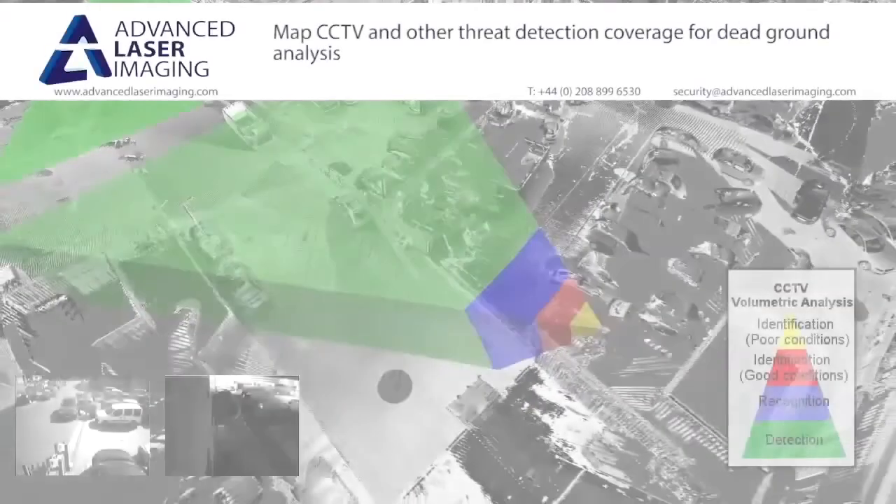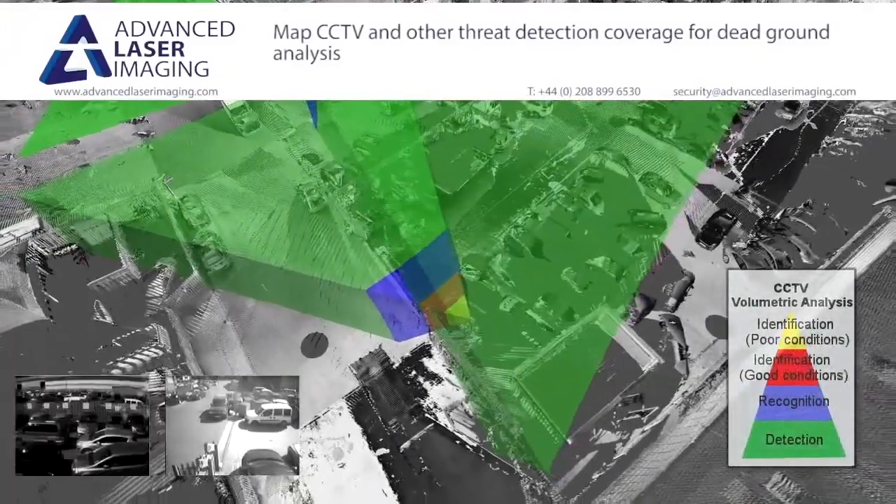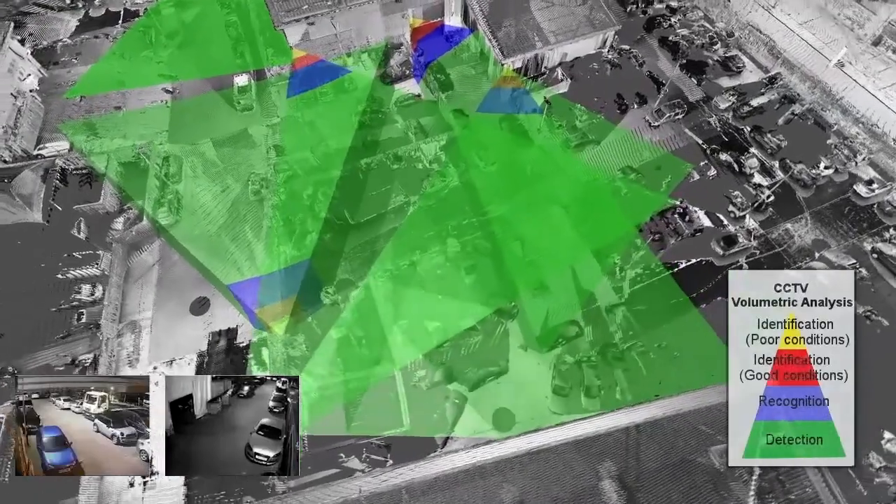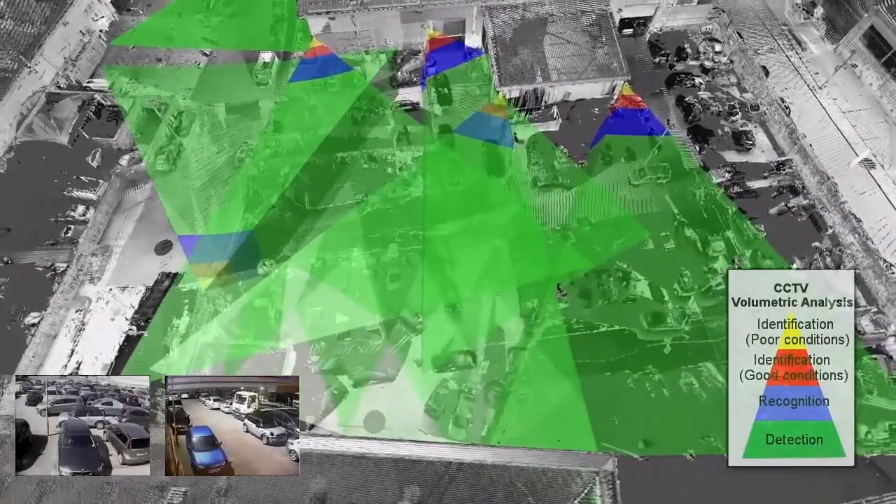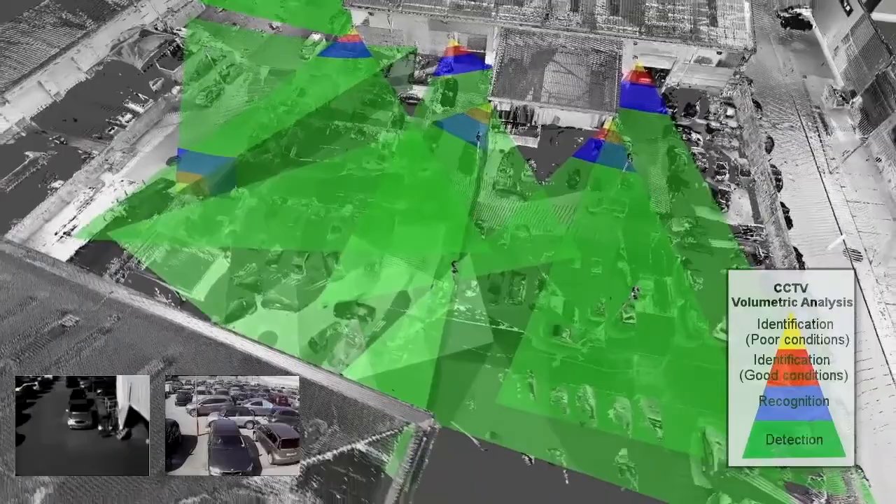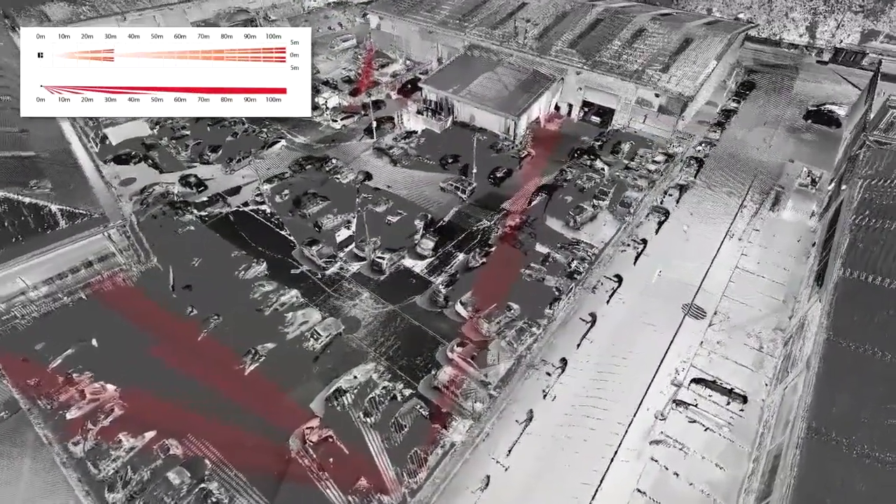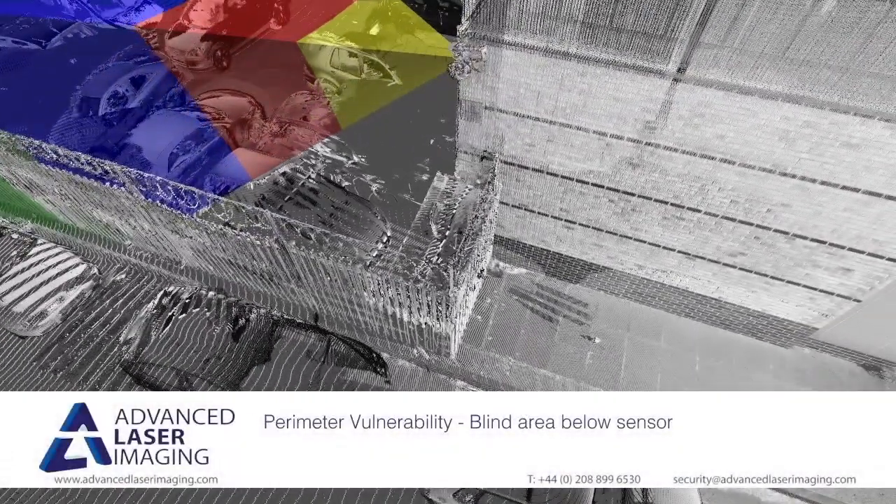Welcome to Advanced Laser Imaging's CCTV Verify, a world first in accurate CCTV assessment. We use the latest in 3D imaging technologies to measure your site with millimeter accuracy. Then, using images from your existing CCTV, we can understand the three-dimensional field of view of your cameras. We can assess how effective each camera is at identifying intruders and how they interact with neighbouring cameras to cover your site.